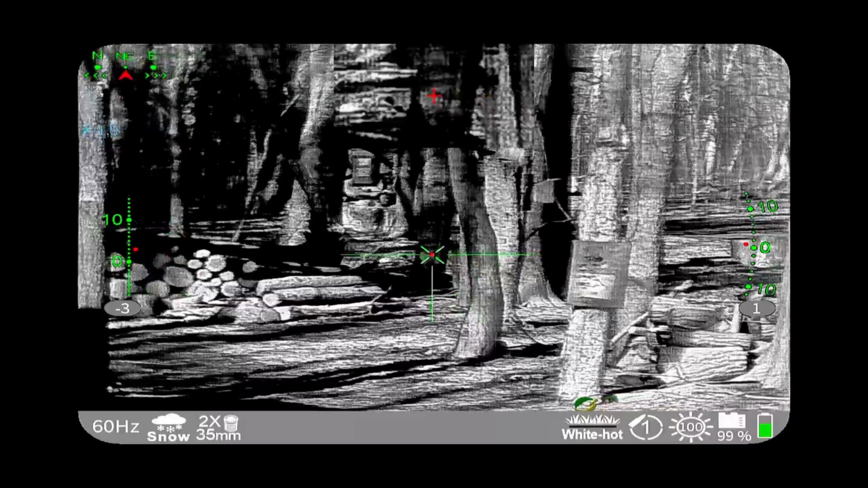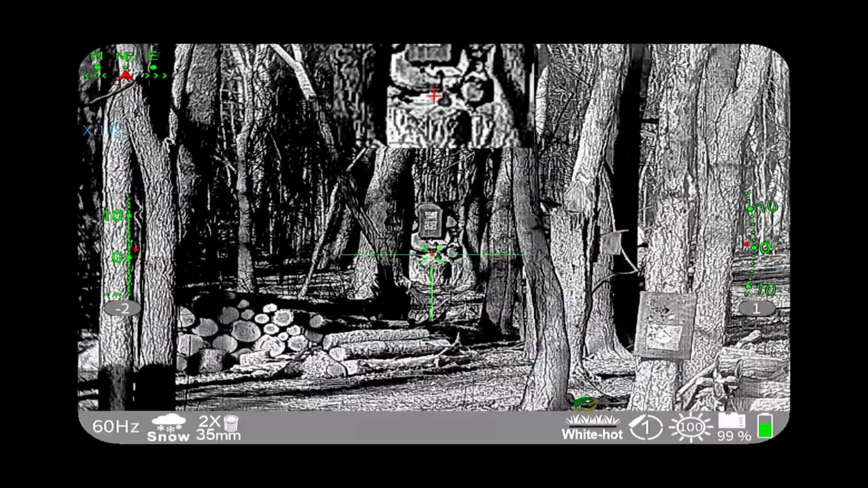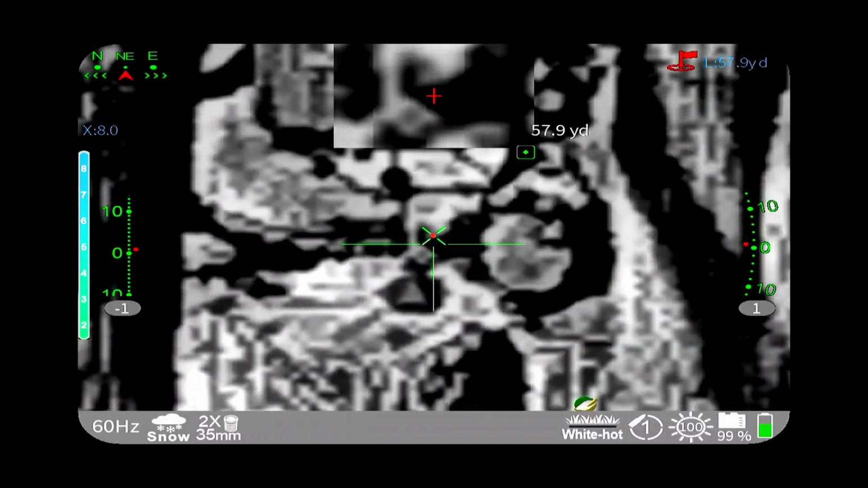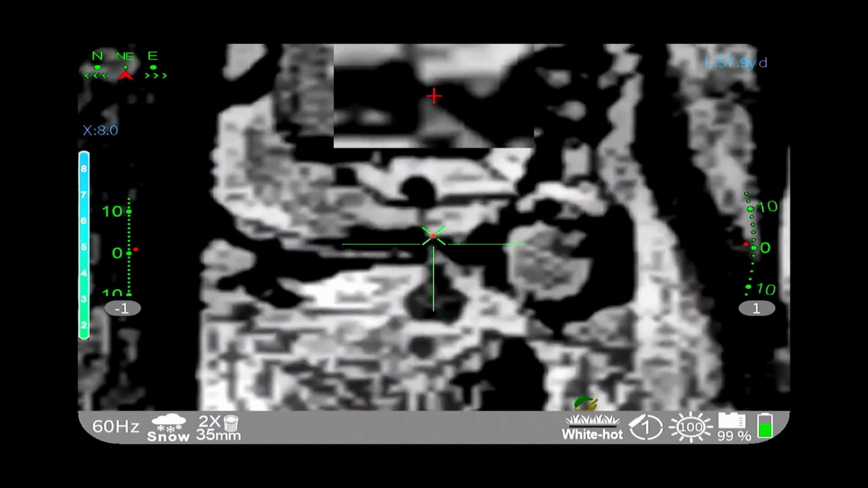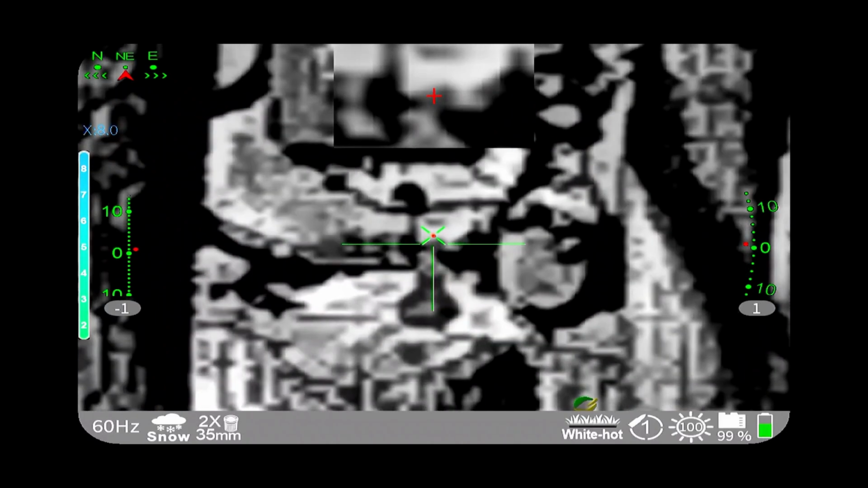But if we move over and zoom in to the steel target way down there, and we range find that at 58 yards, the holdover is a little higher, but the optic did the calculations and says that's where our bullet impact is going to be.